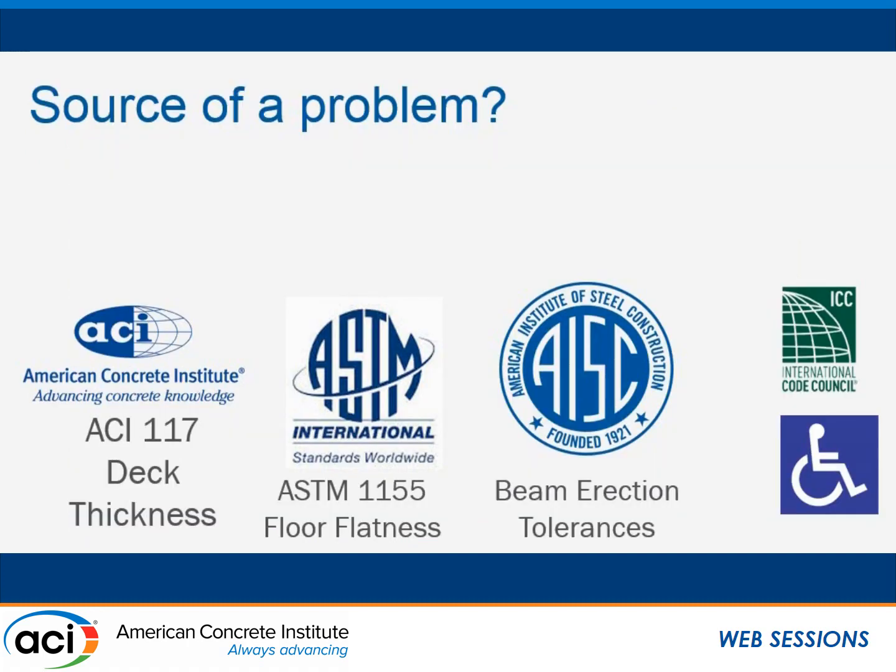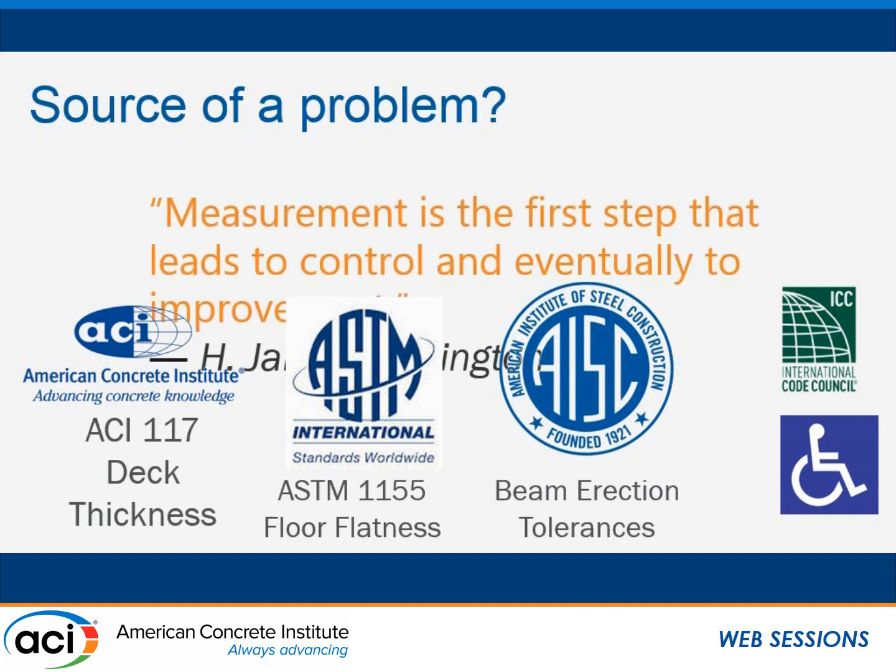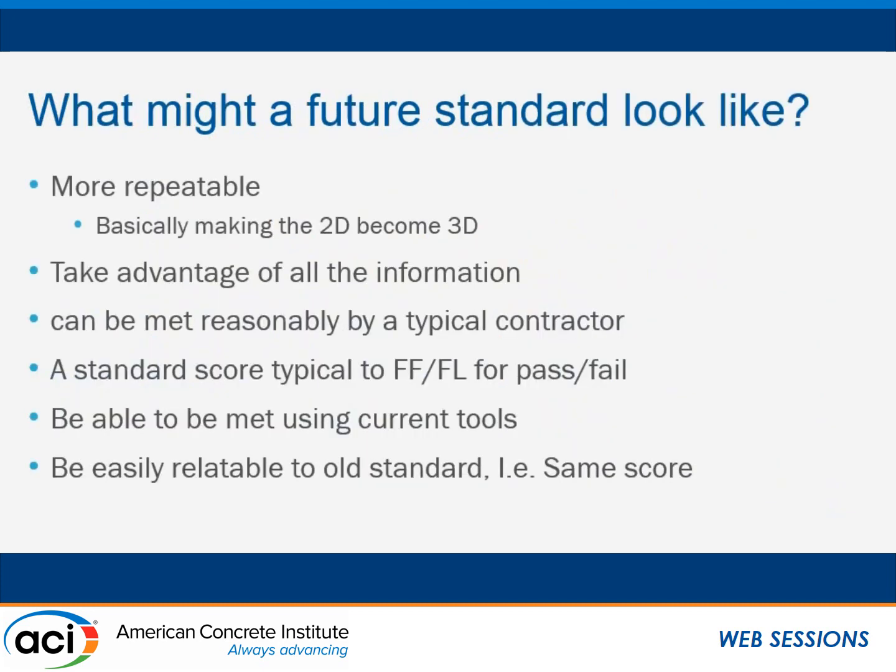We're doing a lot of work with ACI. We're talking with ASTM about creating a new committee that could help specify how laser scanning is done on projects for checking tolerances, and we're also seeing how we can collaborate with folks from the AISC. We're at a unique point in time in our industry where we can measure very thoroughly everything on a job site. The saying goes, measurement is the first step to control and then eventually improvement. So the question here is, what would a future standard look like?